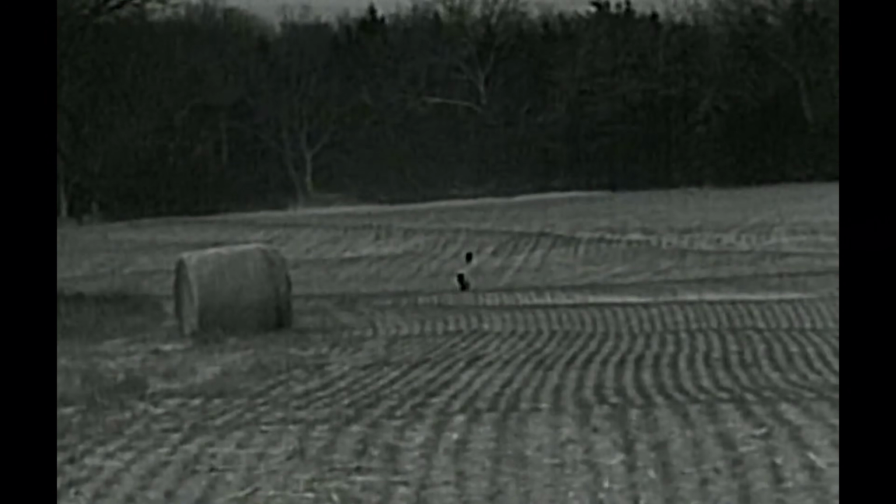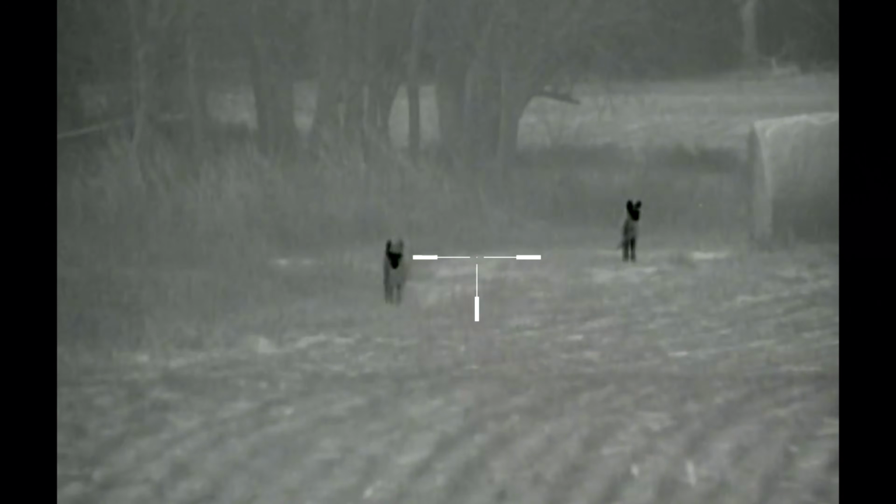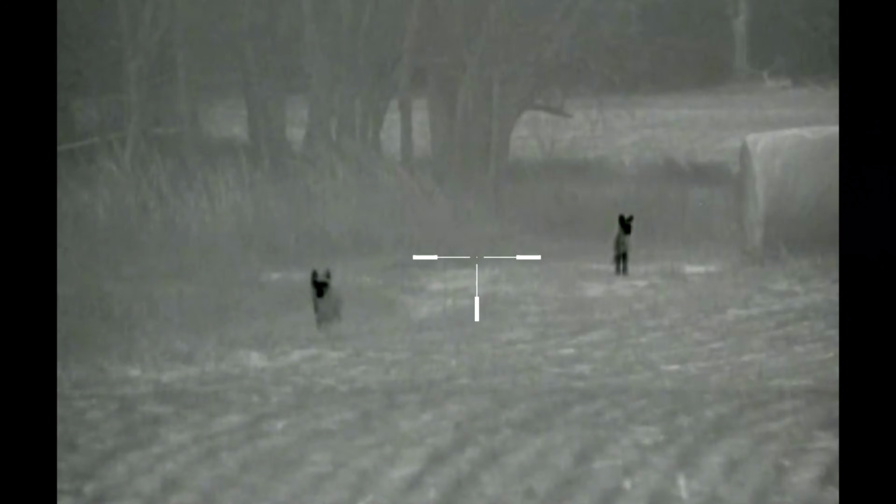We got a pair of them coming. About 10 o'clock. Keep it going, Rick. It's 116 to the bale. Bale's 116. You gonna shoot, Mike? I got the one on the back. You just go after me. Kill the lead one, Rick.